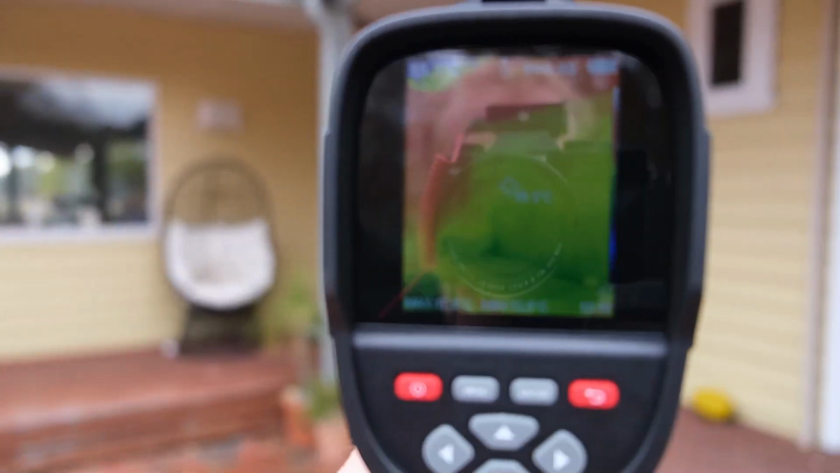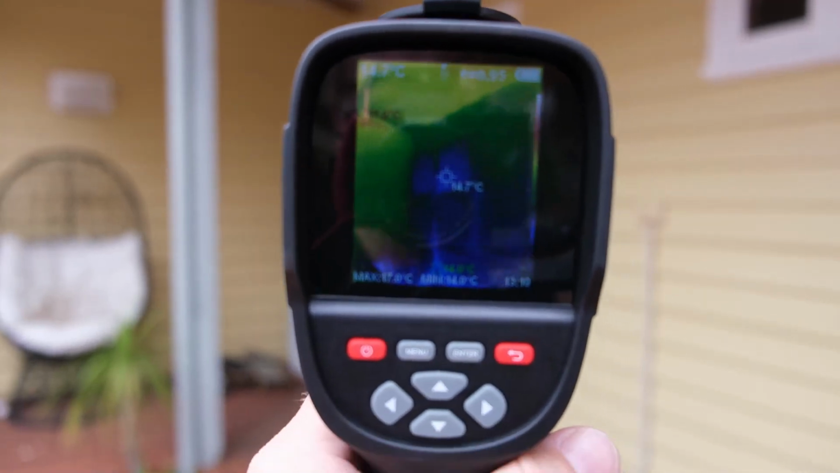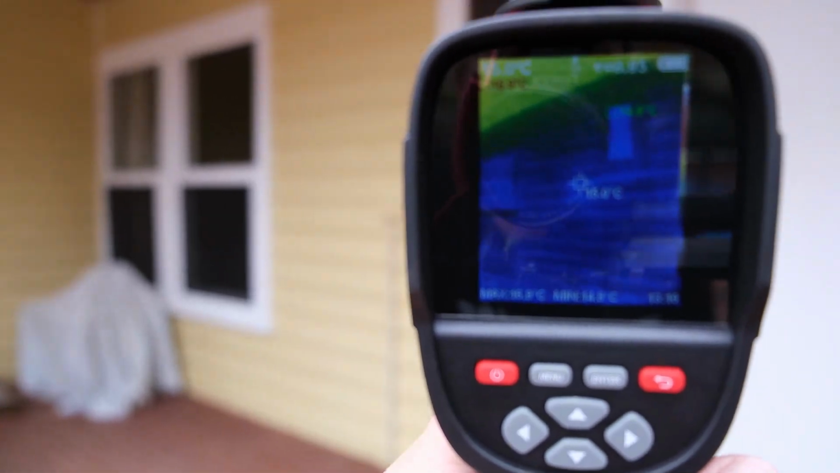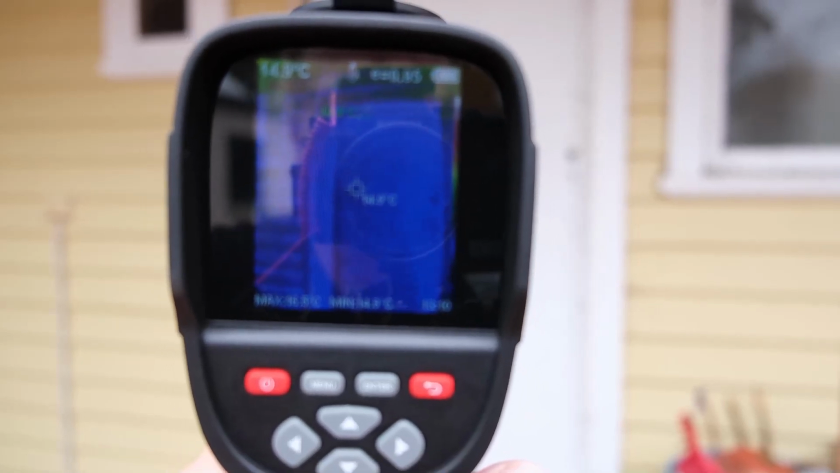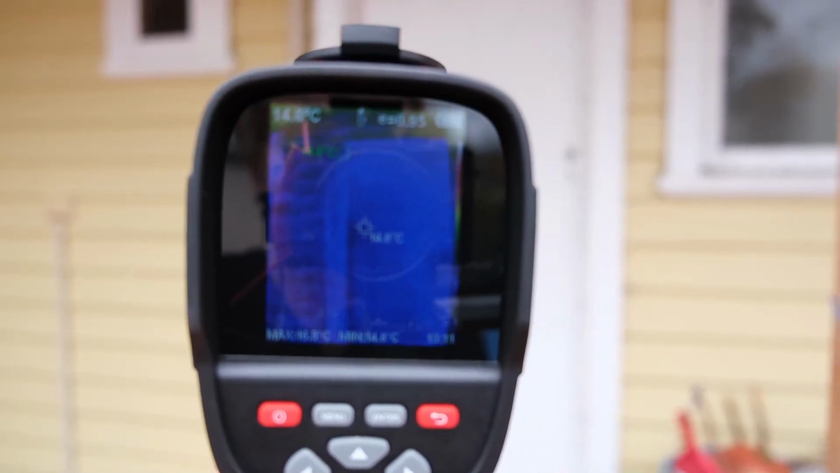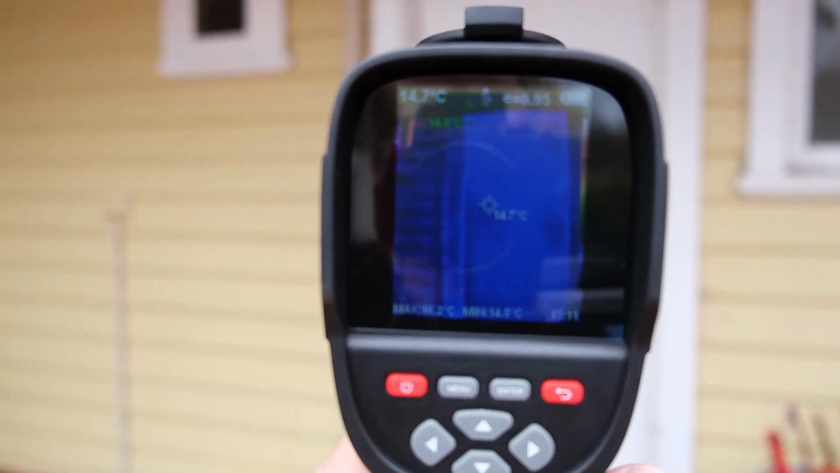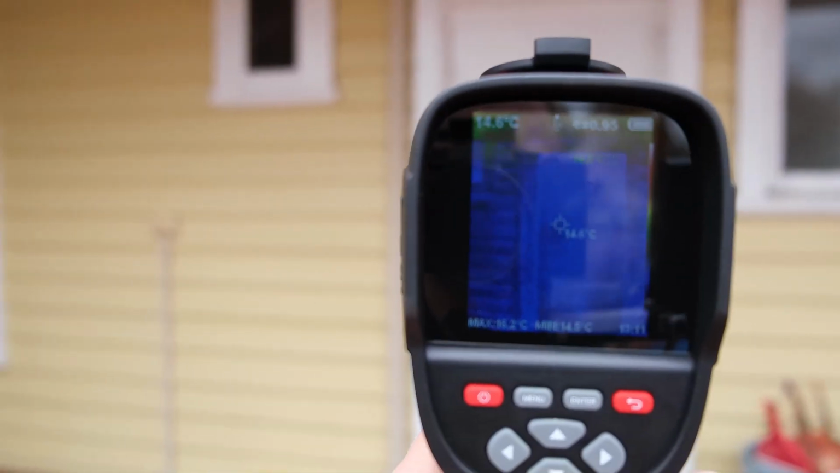We got some more windows over here. Oh, that's me in the camera. Wow, that is glary. There we go. Focus. So there's another window. You can see here there is a door, and you can see it's different colors because actually there's heat coming out around the sides of the door here. So yeah, you can use it outside as well. And then let's try and do something a little bit more fun, shall we?